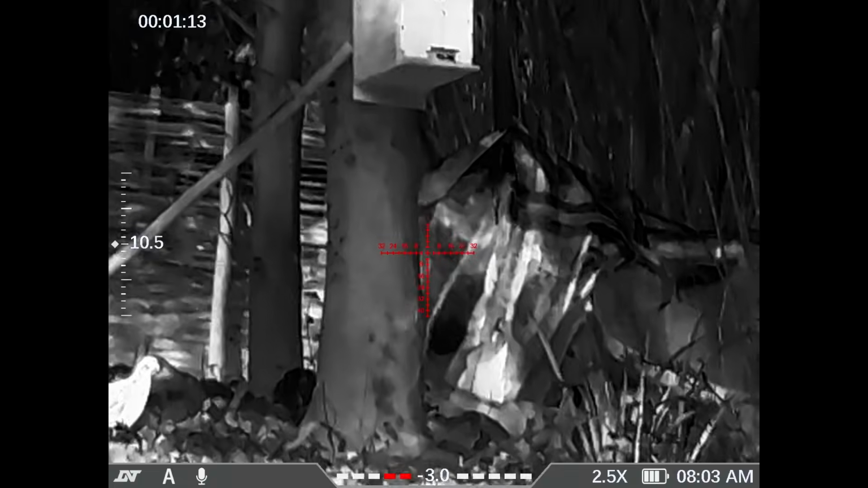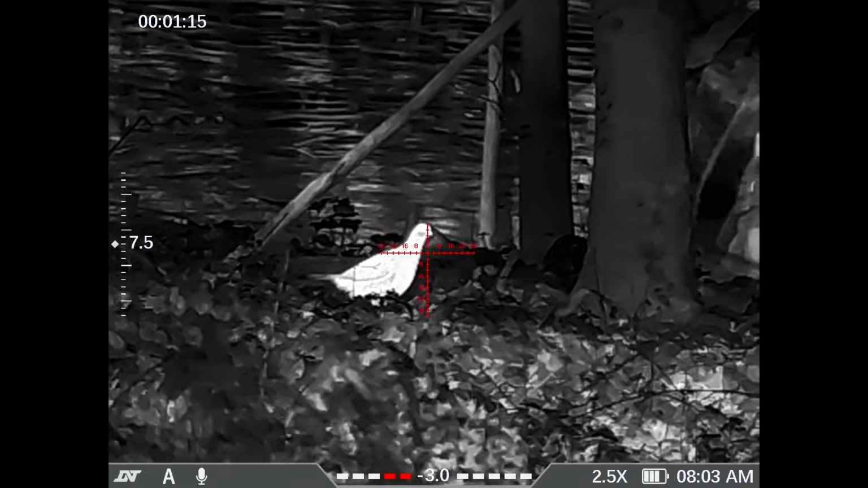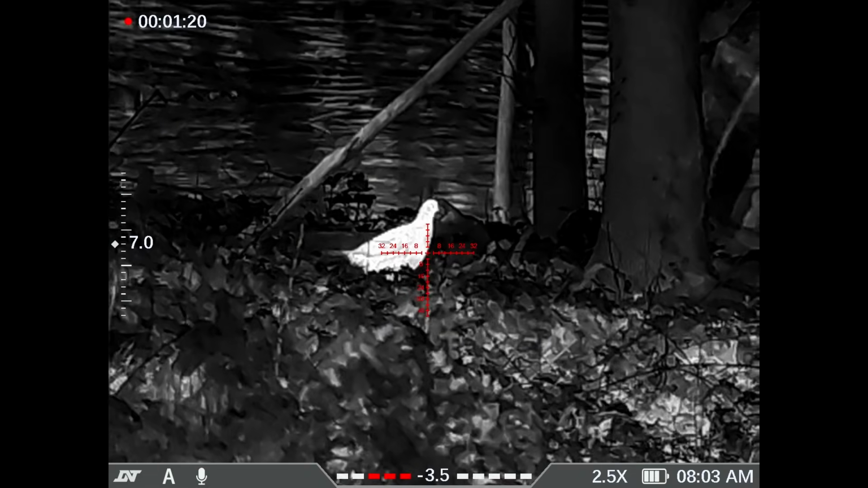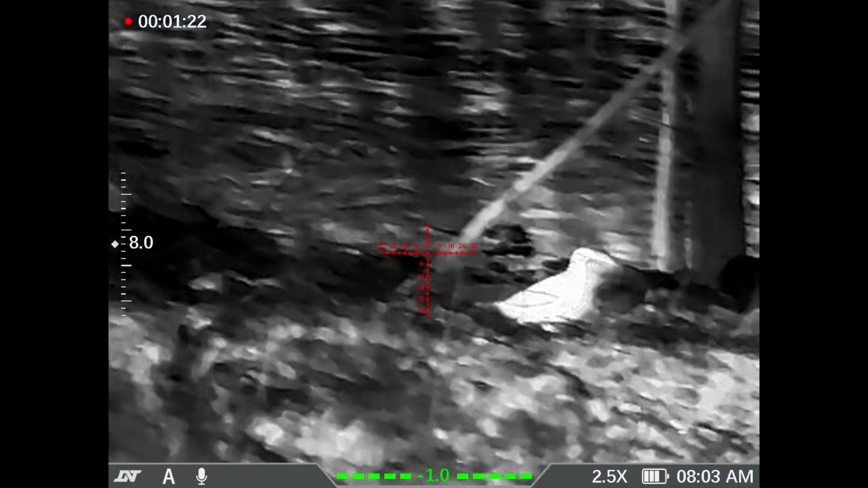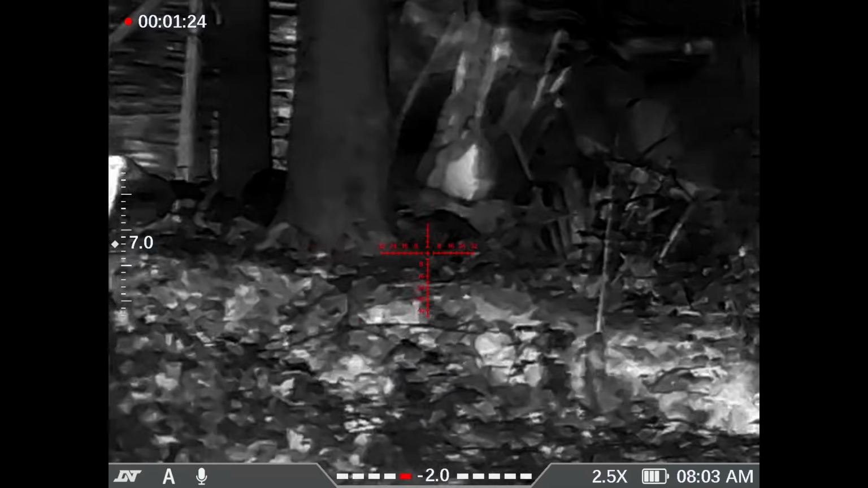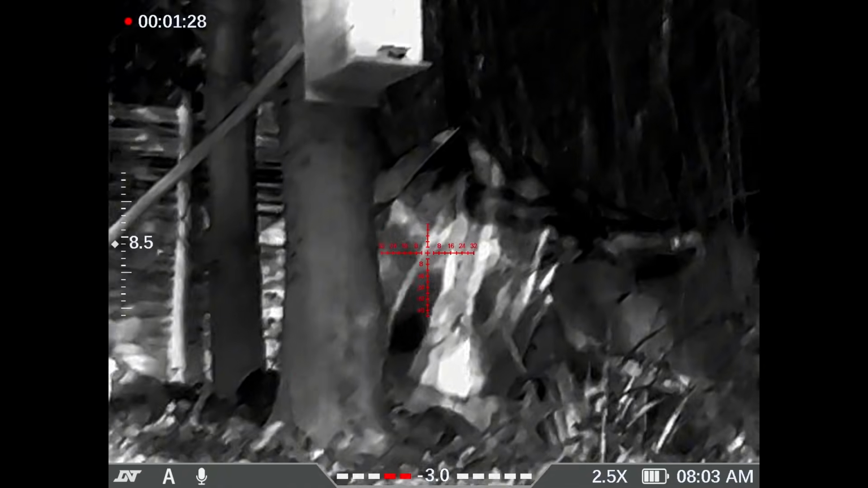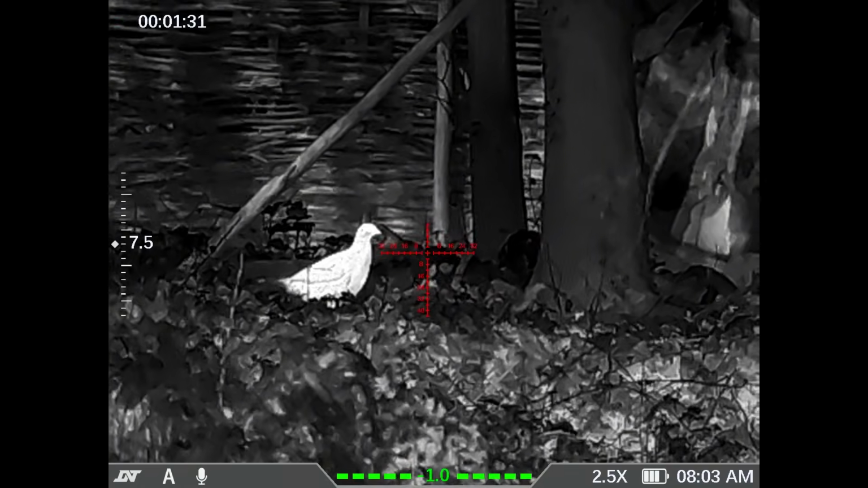Look at the detail now in this thermal. I am quite close, mind, so it's going to be pretty good. But compared to how it was when I shot my first squirrel this morning, this detail is tons better.